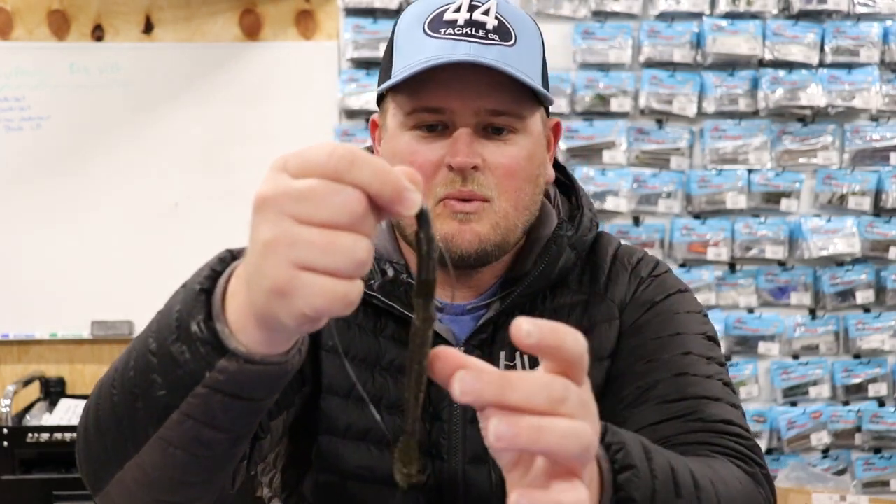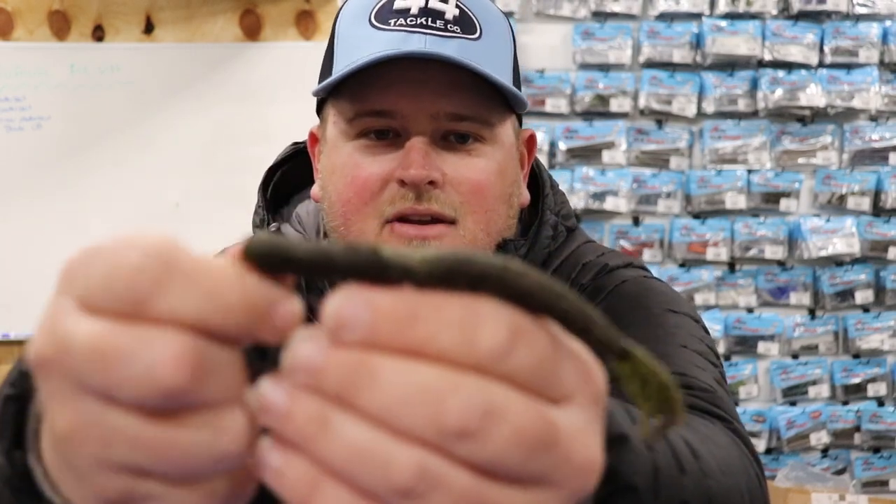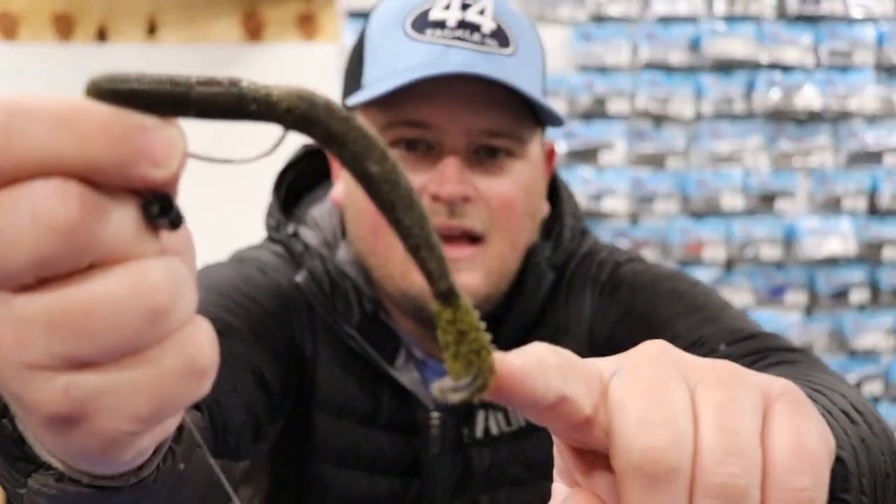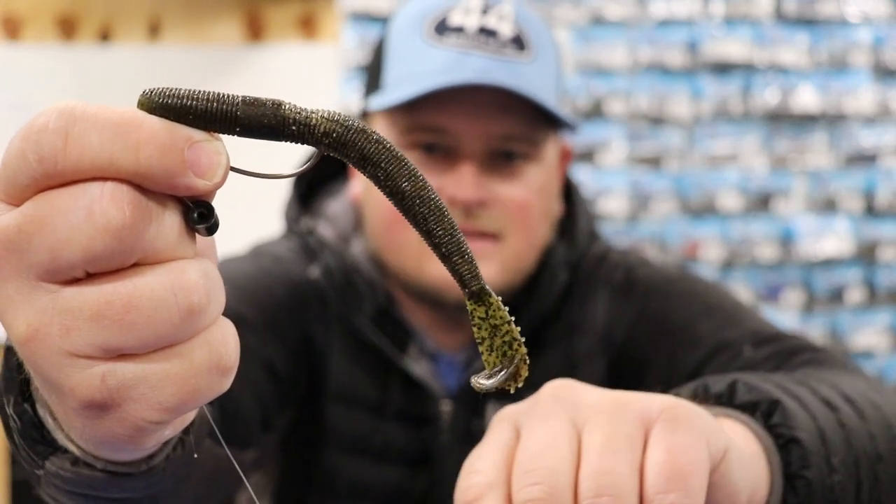So this one we wanted to bulk up the body so it's a little bit wider, lots of salt in it so you can actually make really long casts, and it's got a slightly different tail on it. It's actually quite a bit different. Most swimming worms have a cut tail. This is like a little paddle tail that works really, really well with the LazTech.